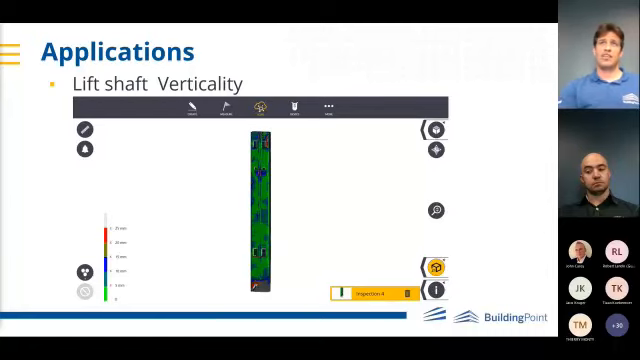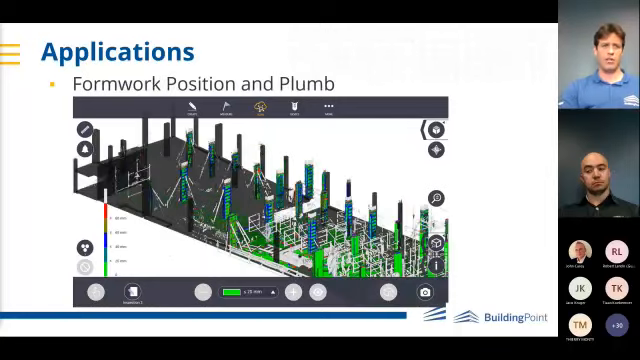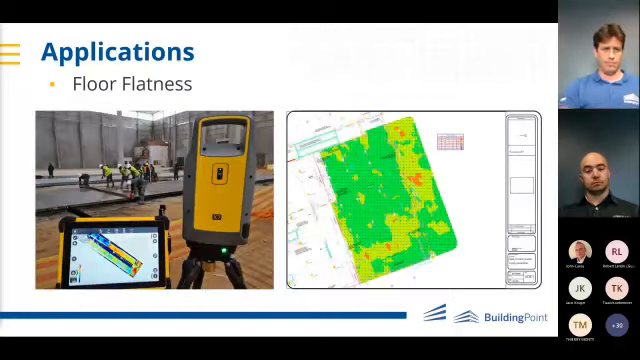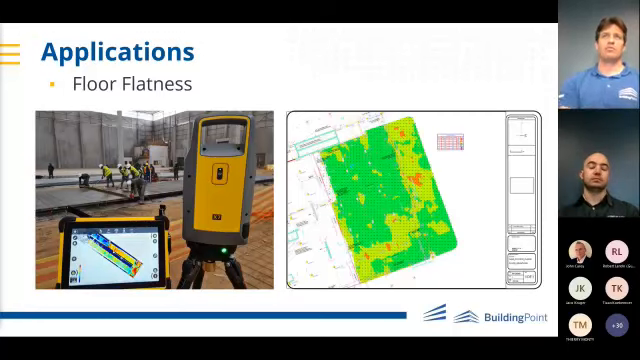Things like checking the verticality of lift shafts. A couple of scans inside a lift shaft right there and then in the field, and you can see if there's going to be any issues. Checking cover for rebar, checking your formwork before you cast. Floor flatness inspections. This is quite a cool application in that if you scan a concrete floor, even while the concrete is wet, you can identify where the high and the low spots are. And in the scanner with its laser pointer, it'll point out where the high and the low spots are while the concrete is still wet. So you can really avoid issues before they happen.